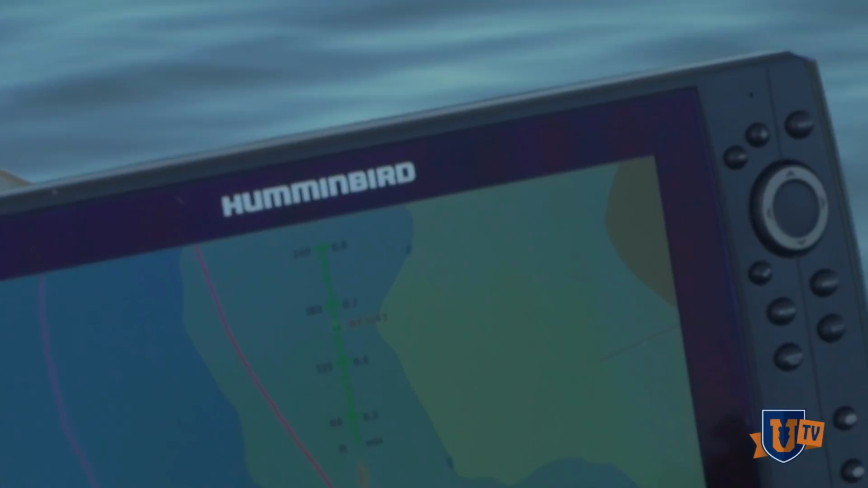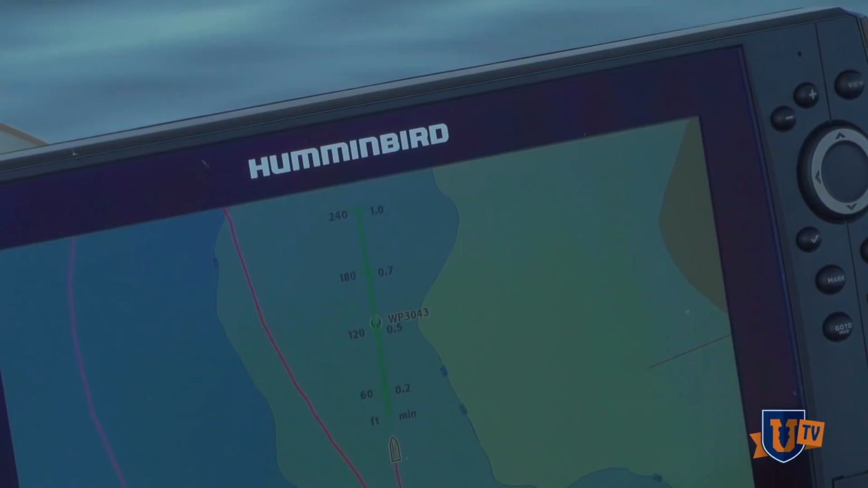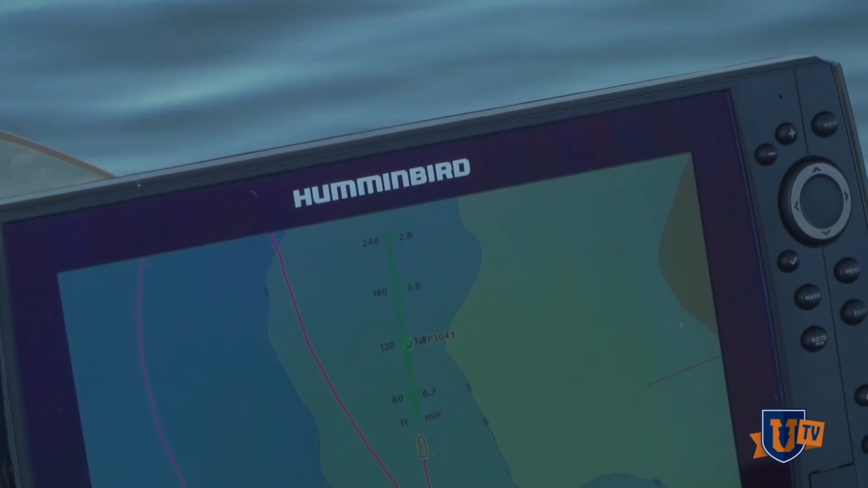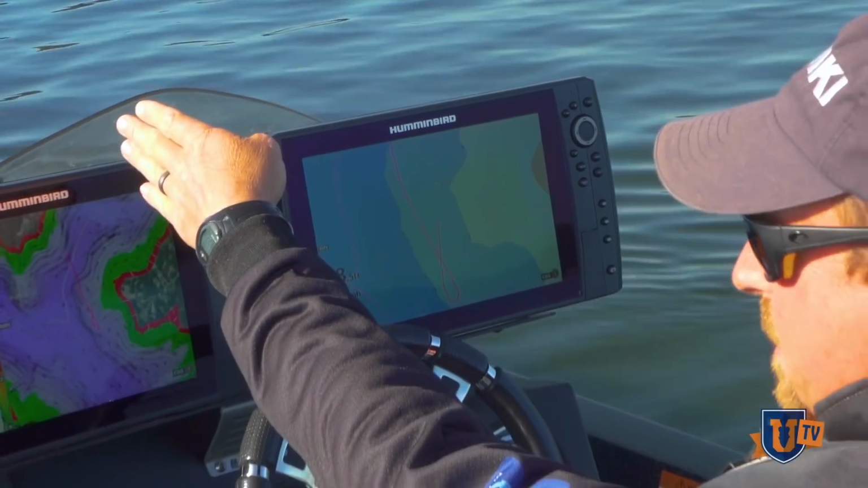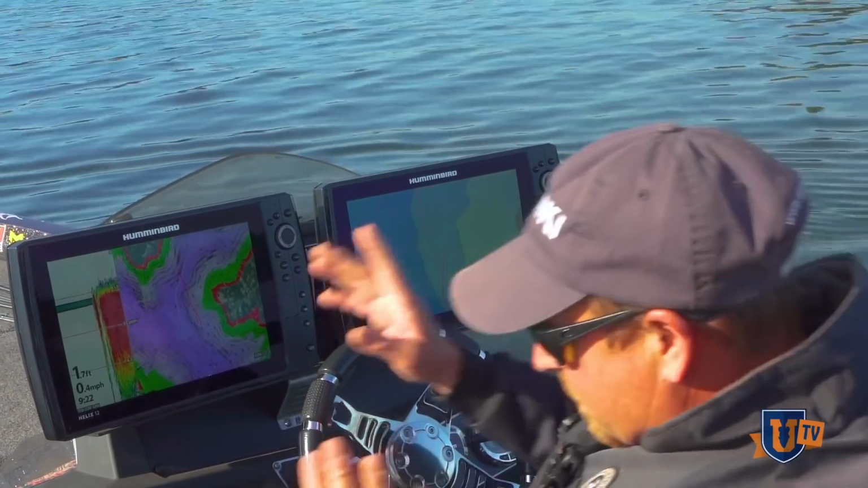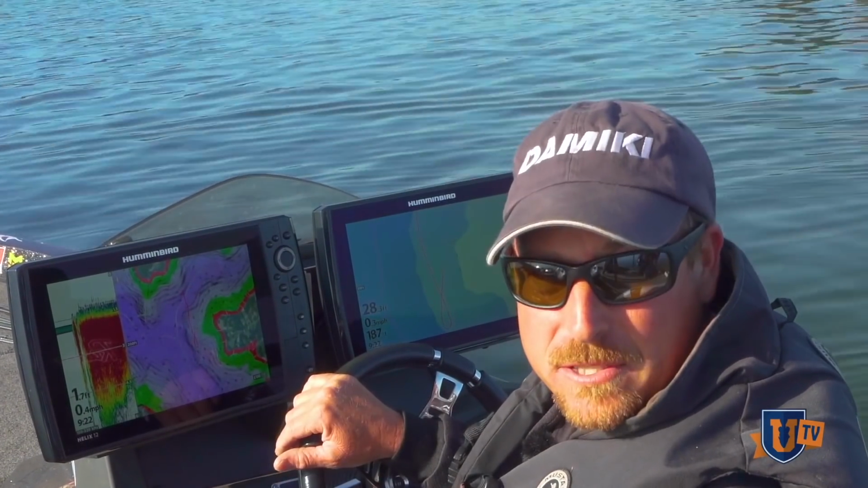I'm going to get up to the 120-foot hash mark, and I'm going to stop the boat. So the boat is stopped right here at 120 feet. I'm sitting here. I know where my target is. It's straight towards that boat dock from my current position at 120 feet. So now I can jump up there, find it on the 360, make an accurate cast on the first cast, hit the structure, and catch fish.